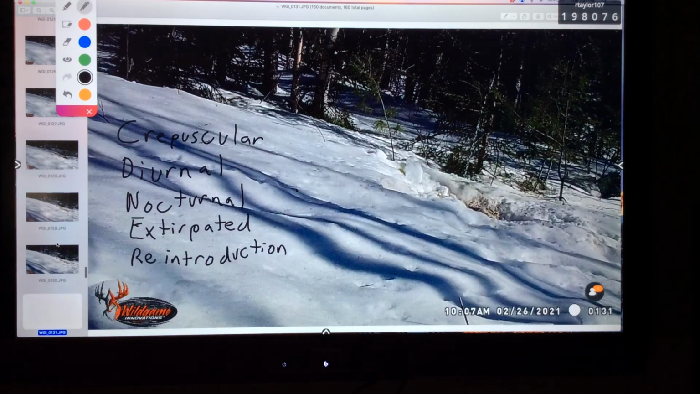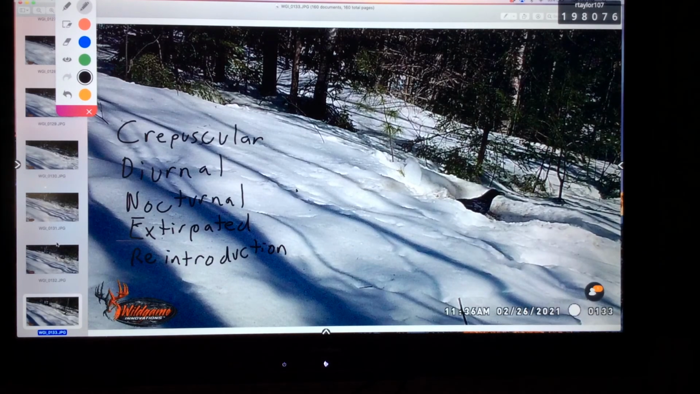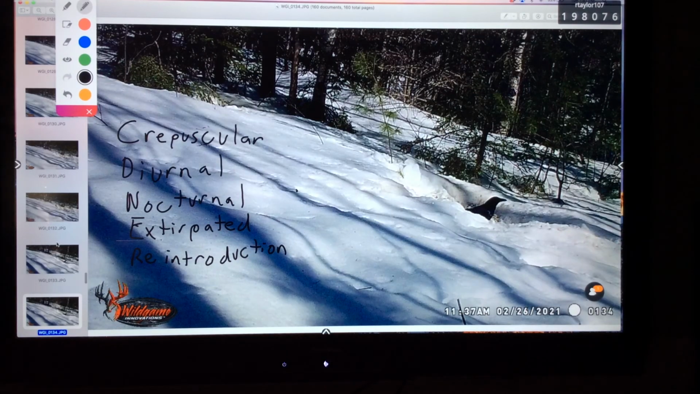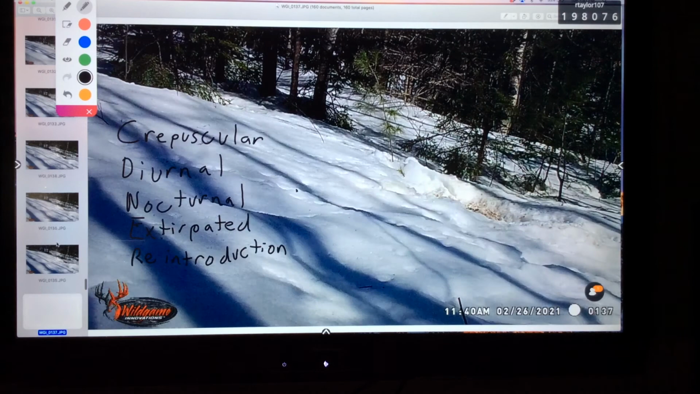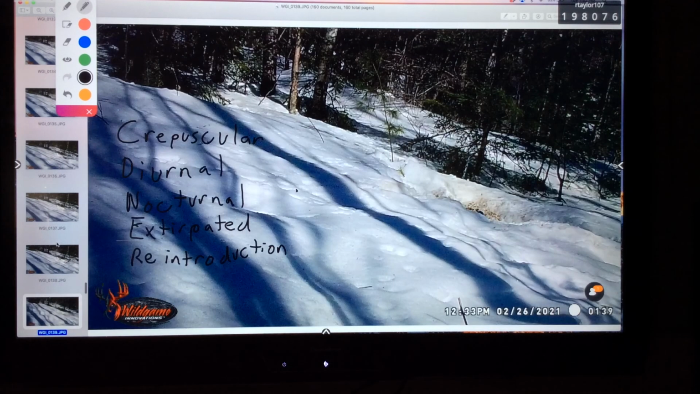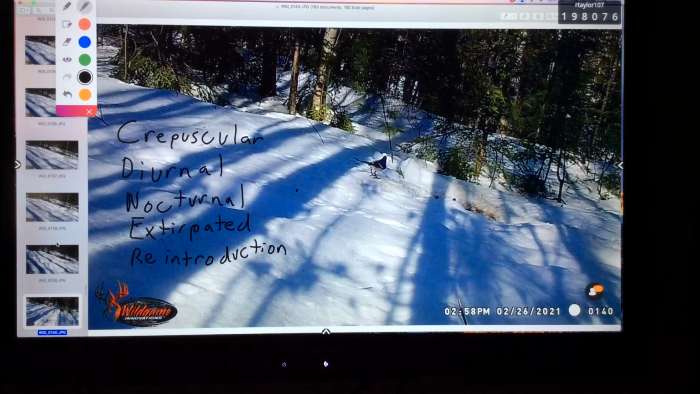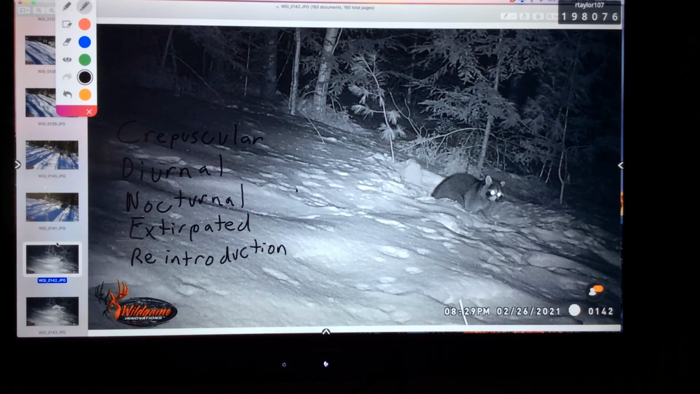Squirrels and blue jays, both diurnal. Here's the crow, diurnal. And you can see that they've really pecked away at that bait. It's now down into a hole. A lot of it's gone. Here's the raccoon, 8:29 p.m., nocturnal.